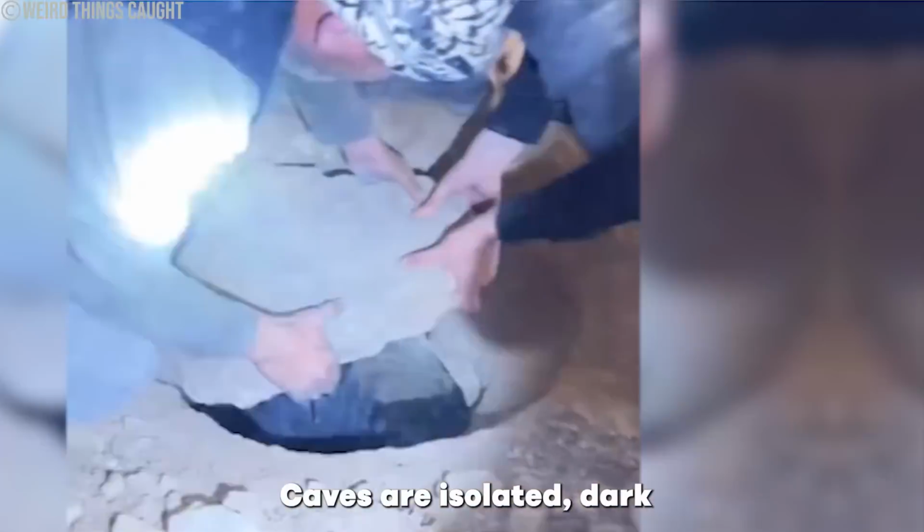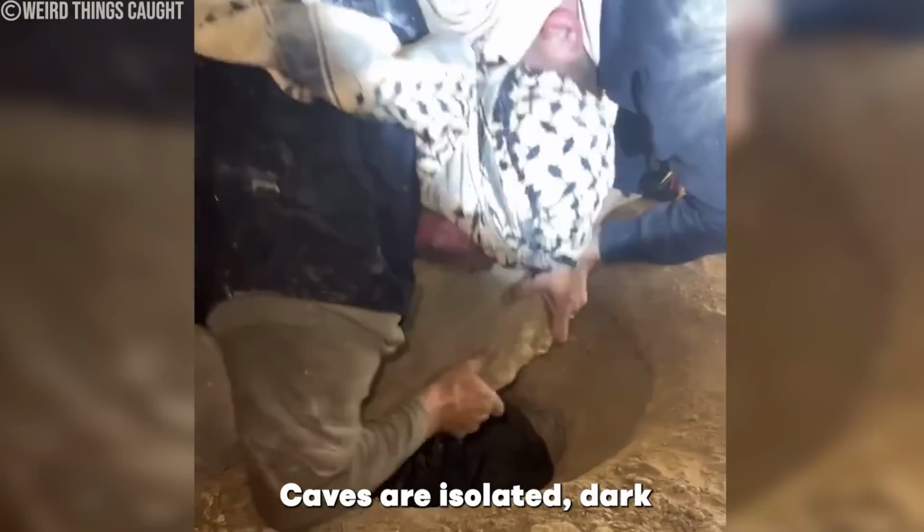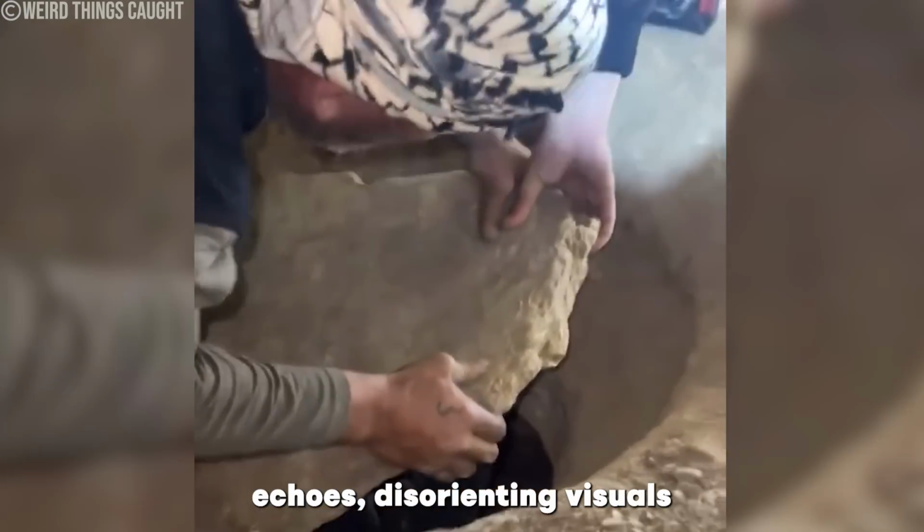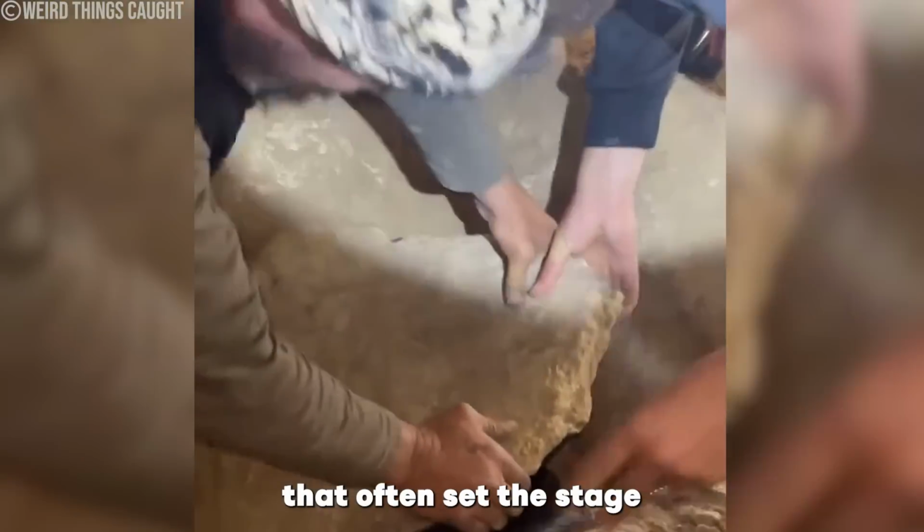Caves are isolated, dark, and naturally silent, perfect for strange echoes, disorienting visuals, and eerie feelings that often set the stage for unexplained phenomena.